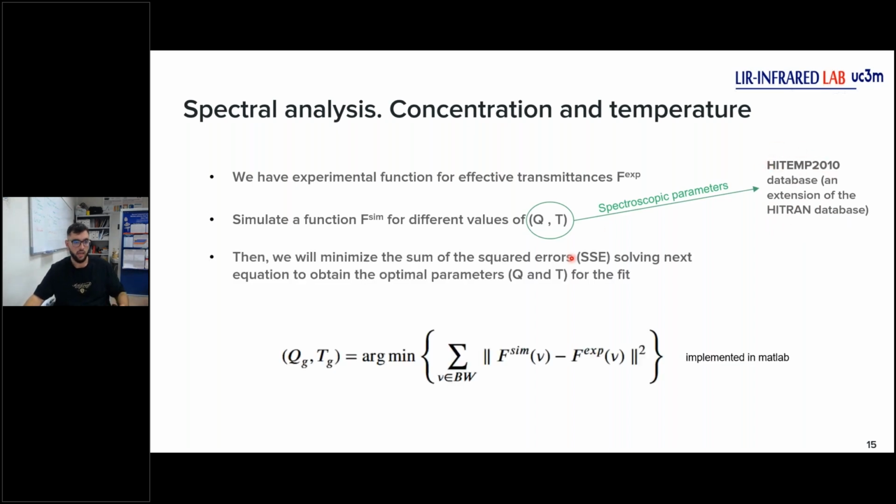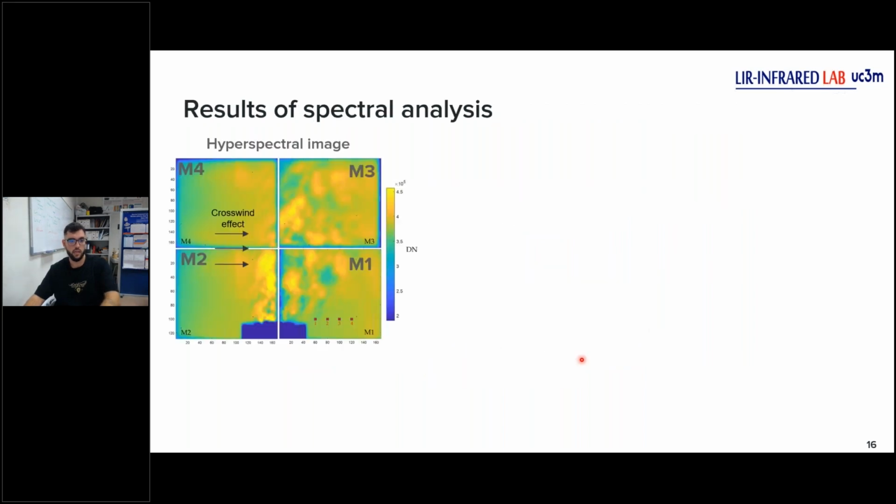Okay. And then we will minimize the sum of square errors, solving this equation to obtain the optimal parameters for the fit. This is the equation, but it's software implemented in MATLAB, so I don't talk about that. But with the model, we can get the experimental effective transmittance, and get values of concentration and temperature that fit with the experimental. Okay. Now I talked all about the model, about the measurements, but now we want to see the results of that.